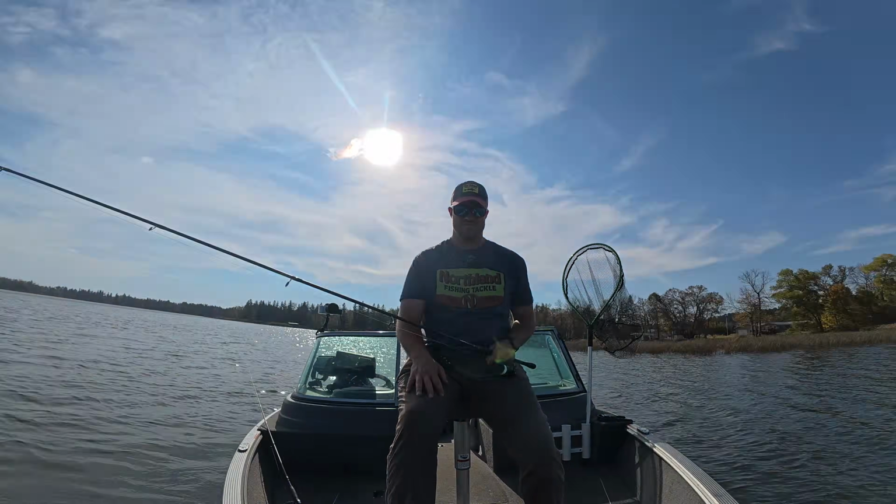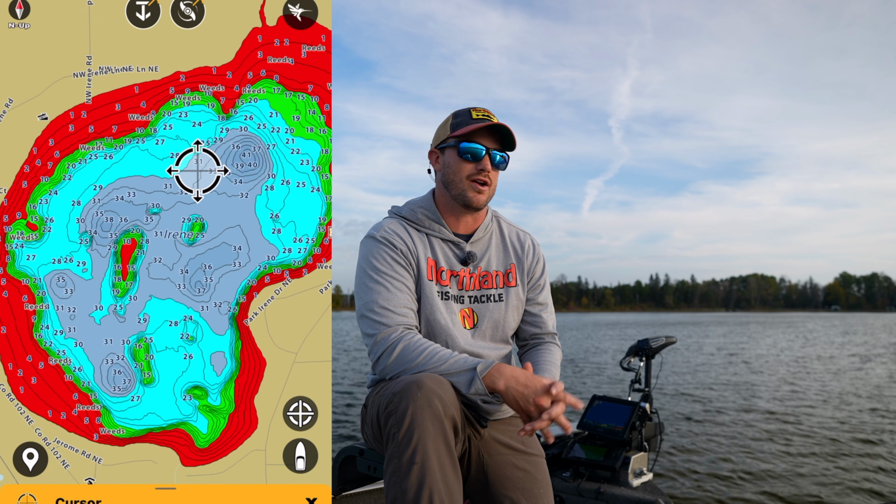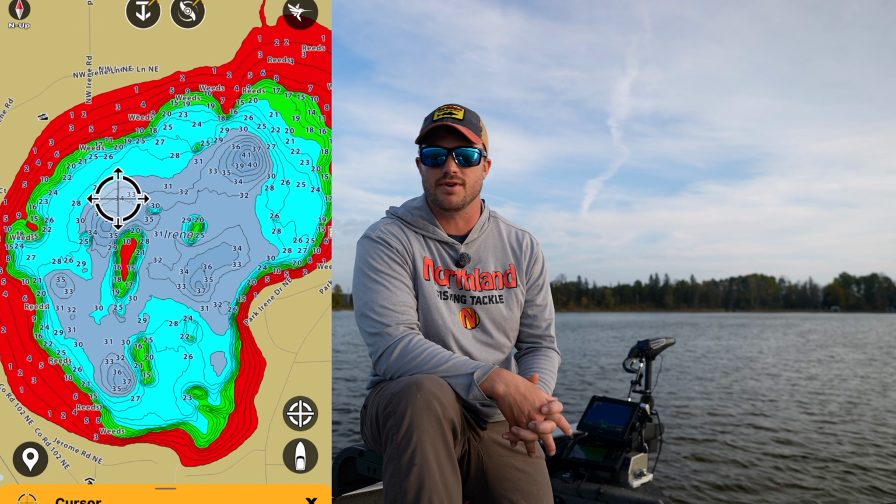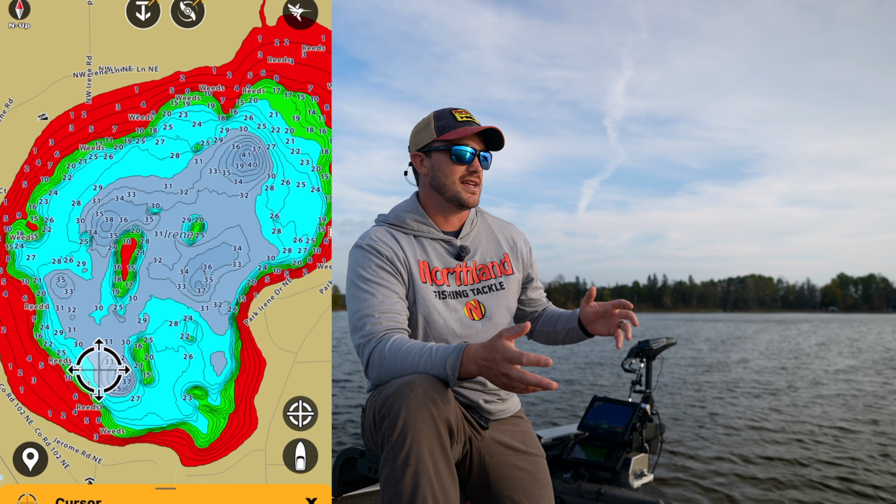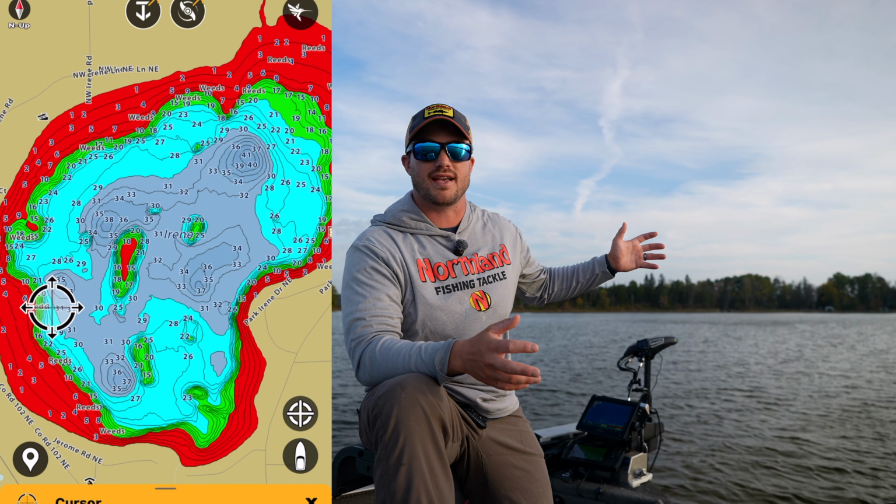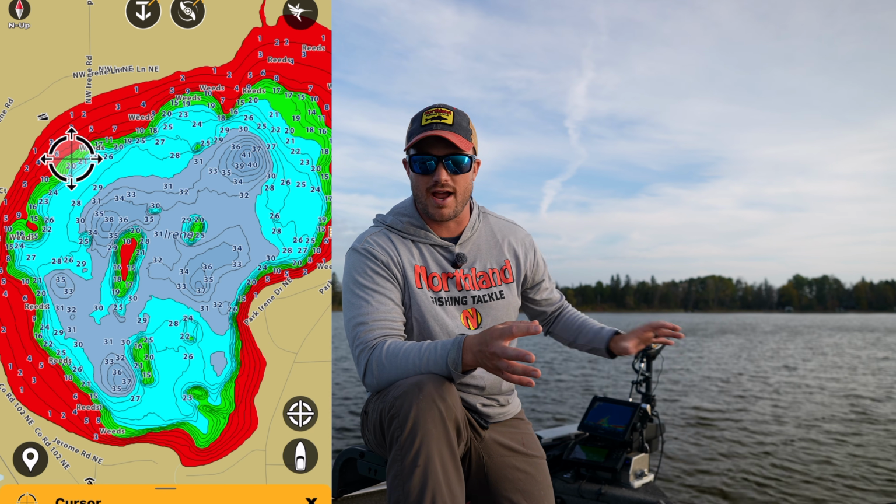I'm on a lake that has some pretty identifiable basins, and I thought I was easily going to be able to come out here, drive around with my side imaging, find them, and then fine-tune it with the forward-facing sonar, and they were just not there. So what I eventually did is I started working along these shorelines that had some of those weedy flats, and I had to drive a lot of them before I actually found these fish.